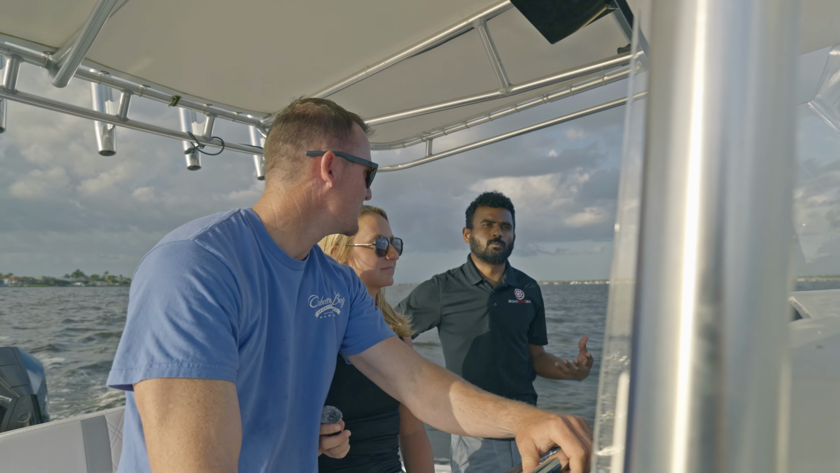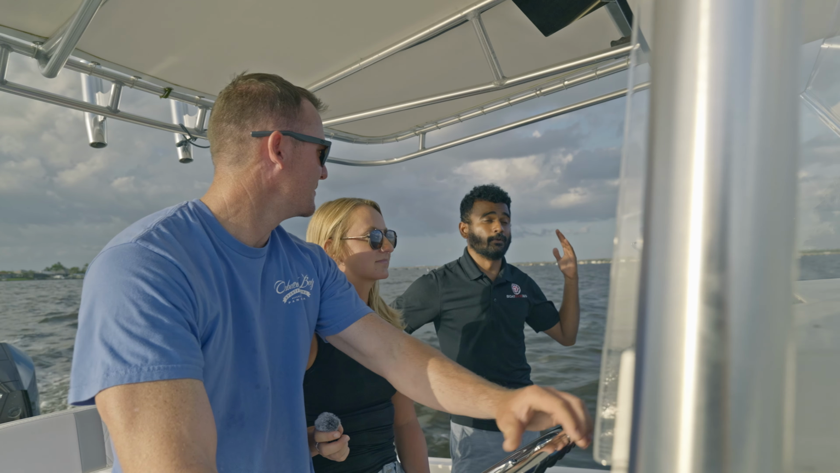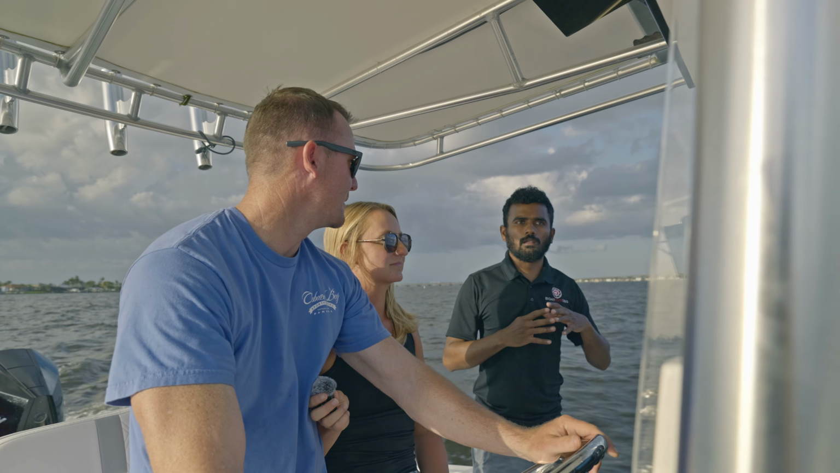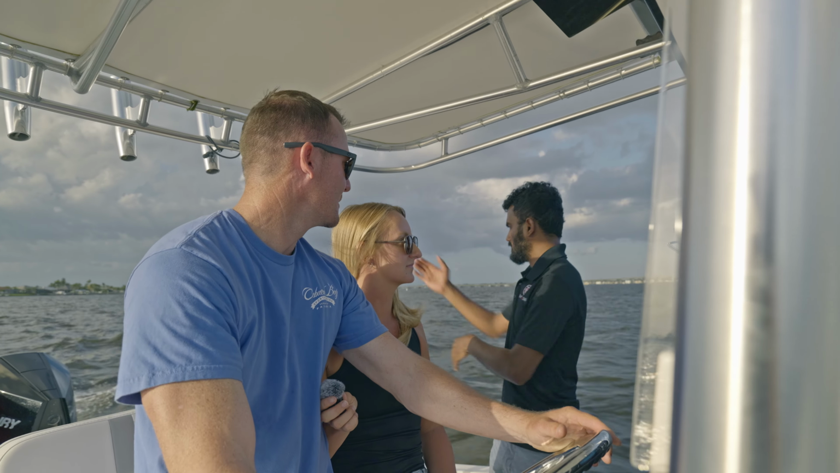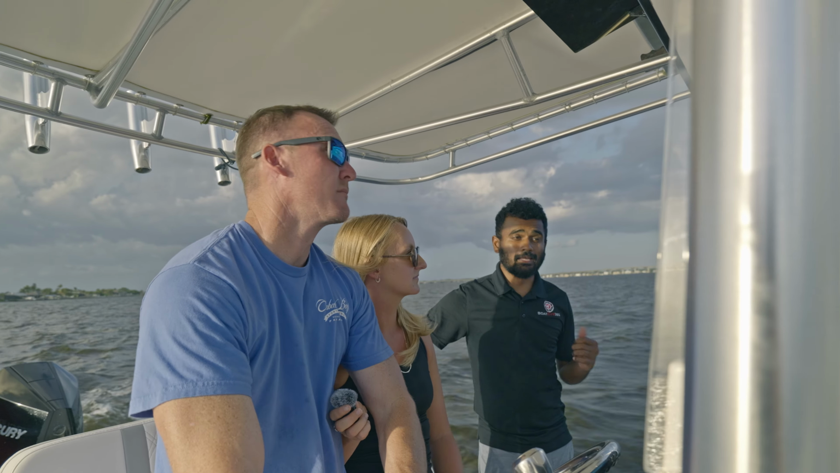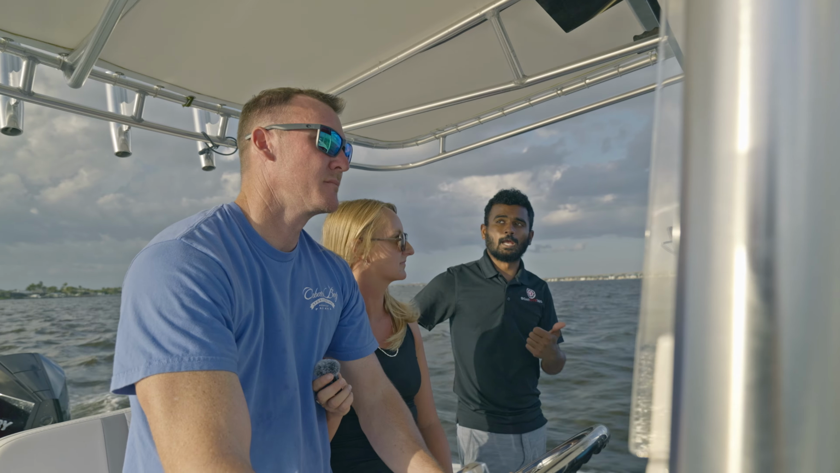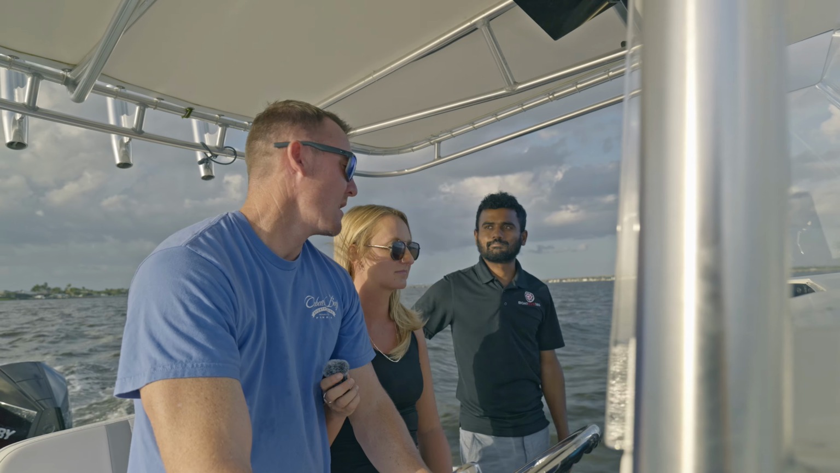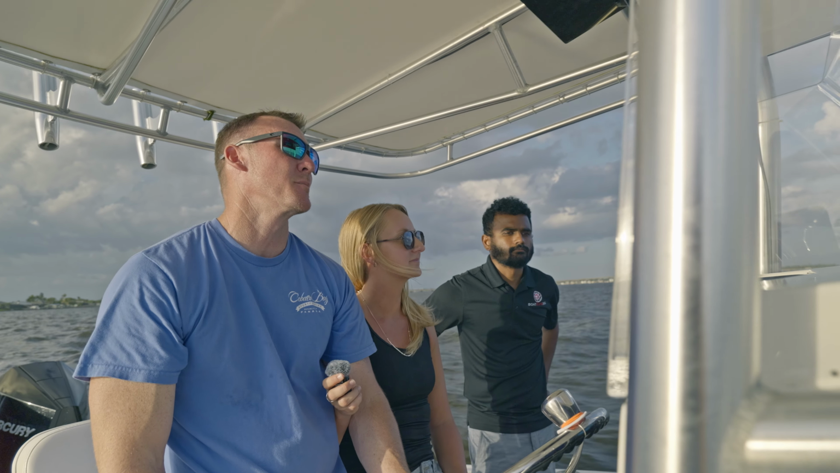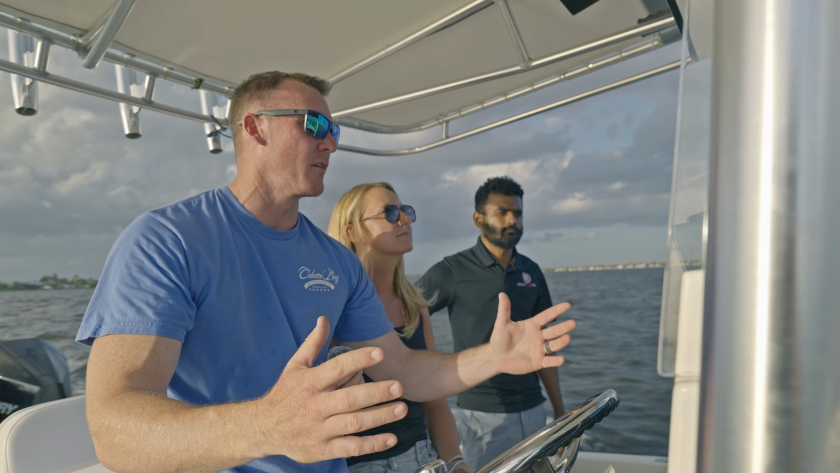But a lot of other customers that we have, they have big windshields, sometimes tinted, pilot houses, completely enclosed. Larger vessels where you can't just do this and see the back of your boat. So for those customers, it's also very handy in daytime, not just nighttime, to use the camera. Yes, it's a night vision camera, but it also works in daytime. I would assume it's almost like putting it in reverse in a car. It pops right up on the screen, you can see everything around you. Yep.